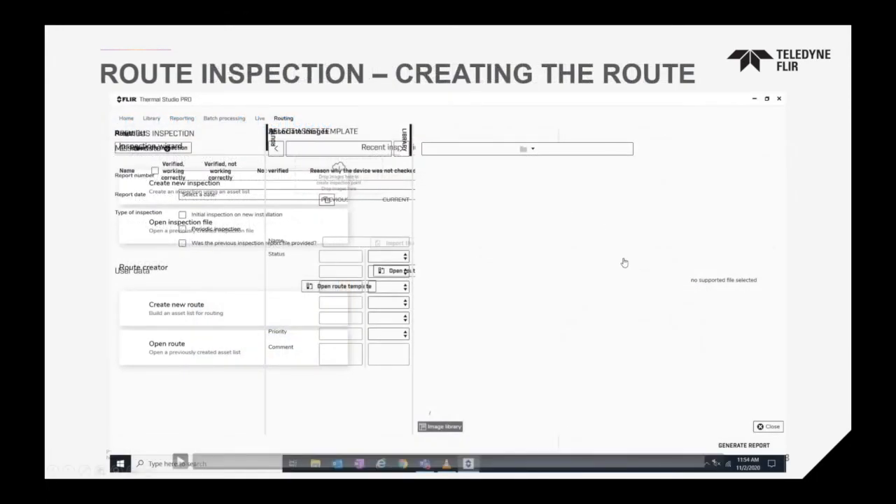Here's an example video of creating a route. So this is creating a work route to follow using the Thermal Studio software. And the route option is an add-on to the software, so it's bought separately, but let me show you what it can do.